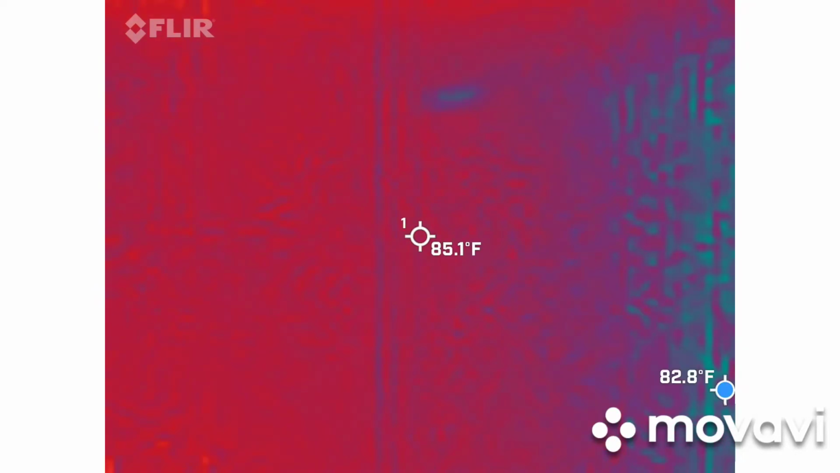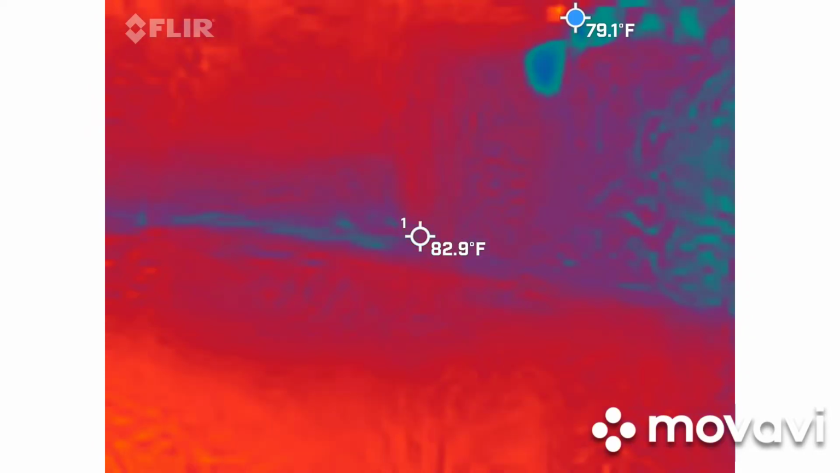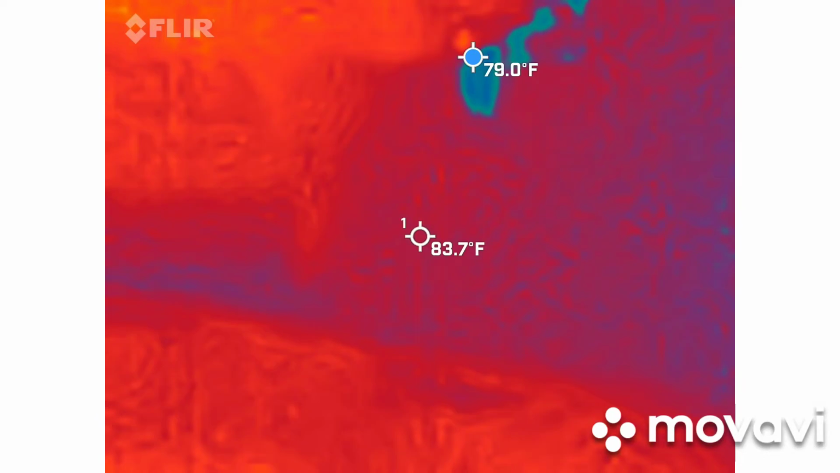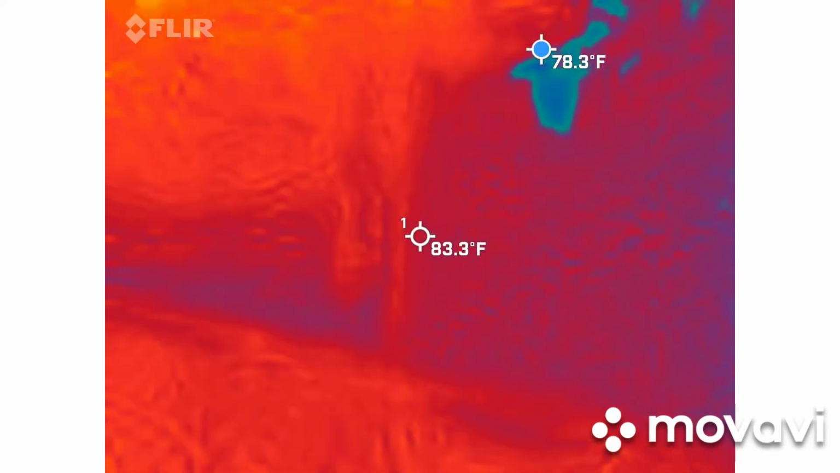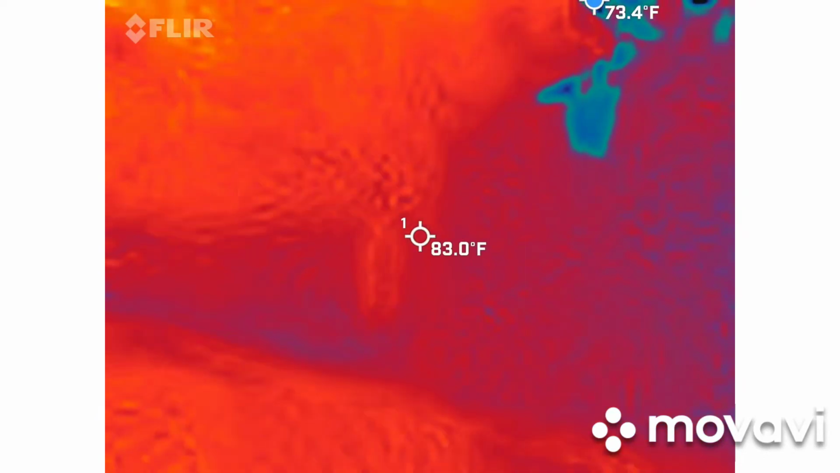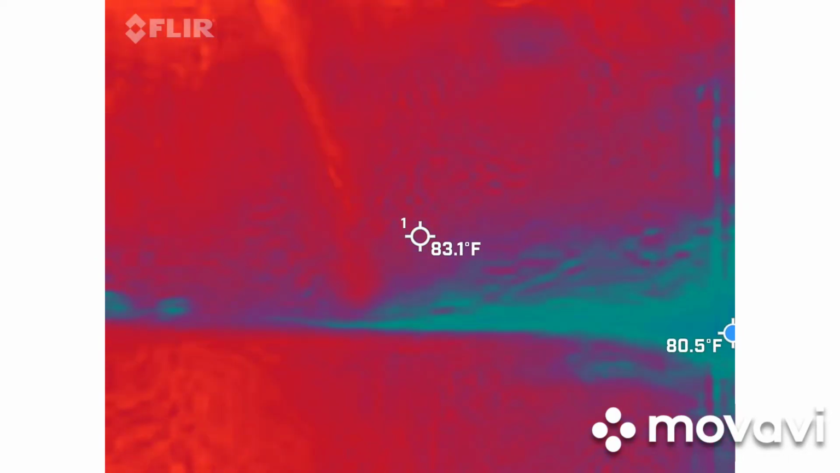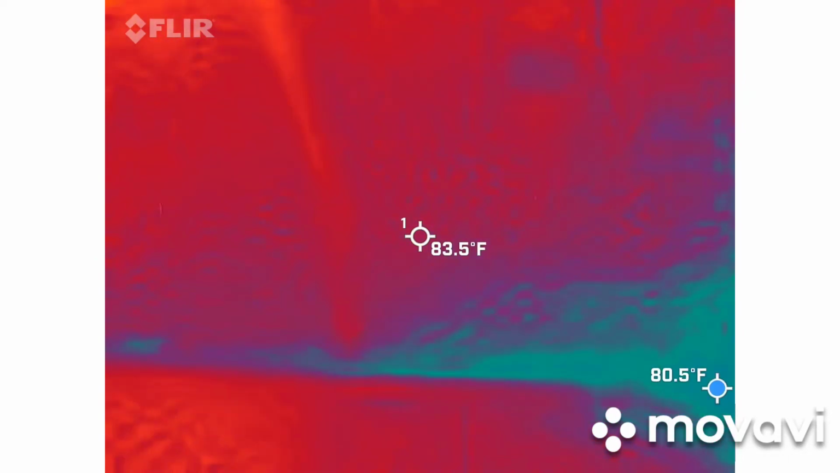The asphalt is kind of red. It's funny because the sign that's on there is blue. See that? Steel is red.